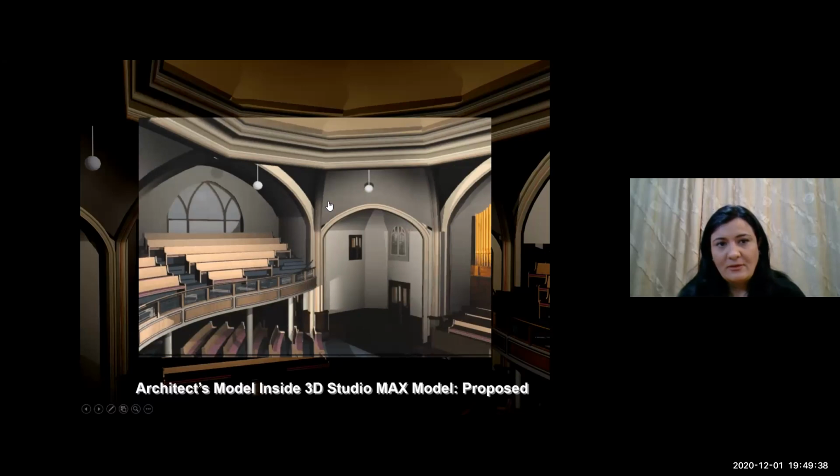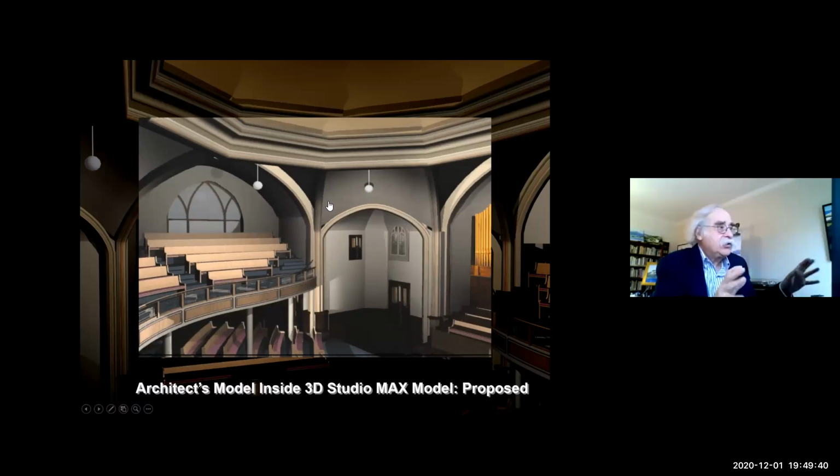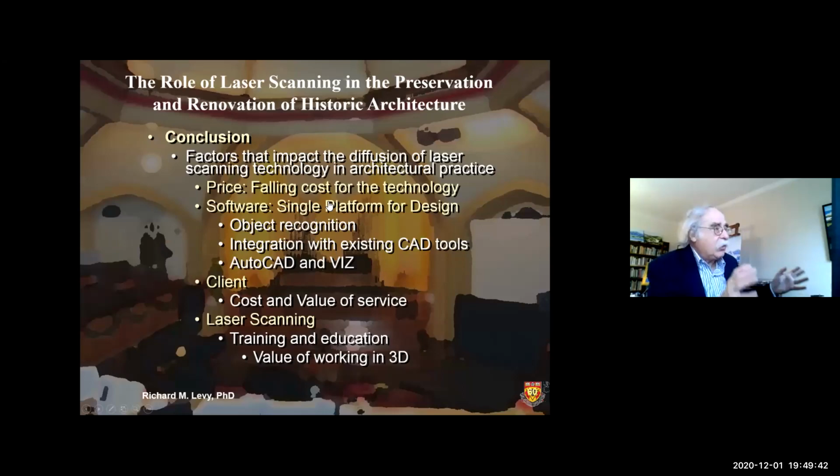Okay, so in conclusion, you know, this laser scanning, now that it's quite inexpensive, it is possible to use it to capture a way the building is currently so that you can make proposed renovations in the future.